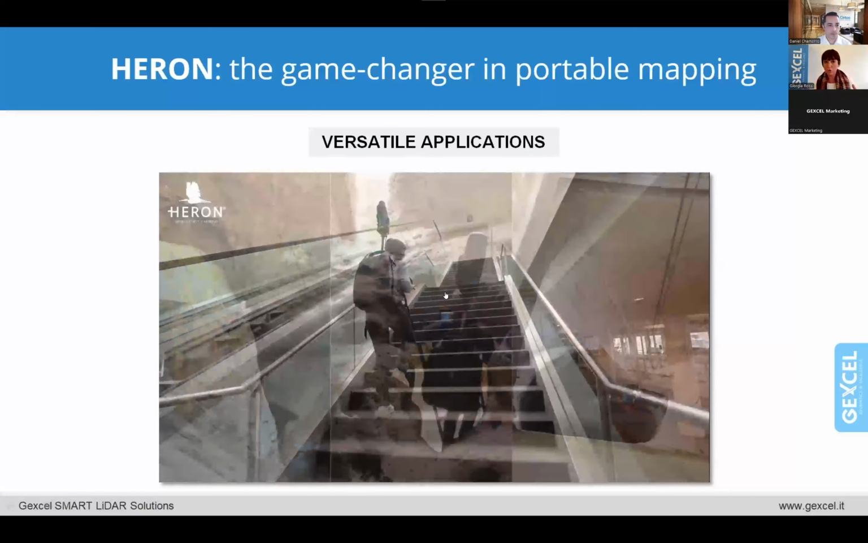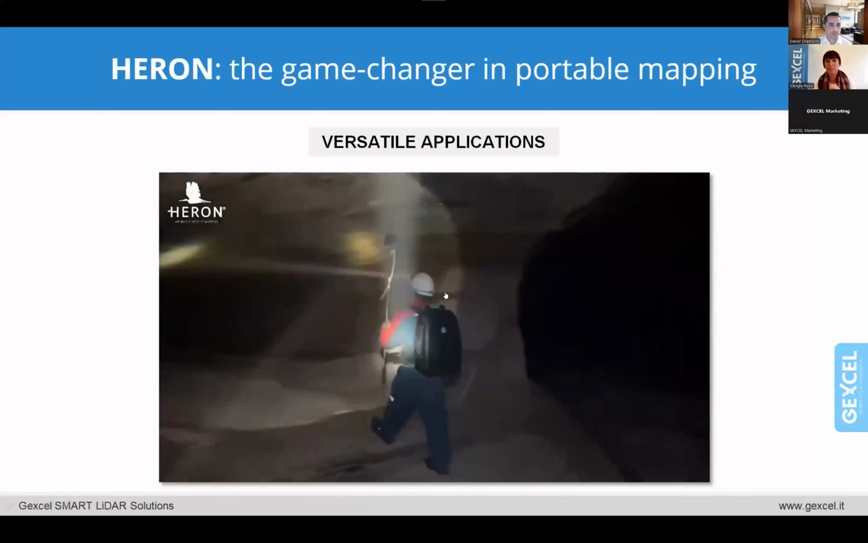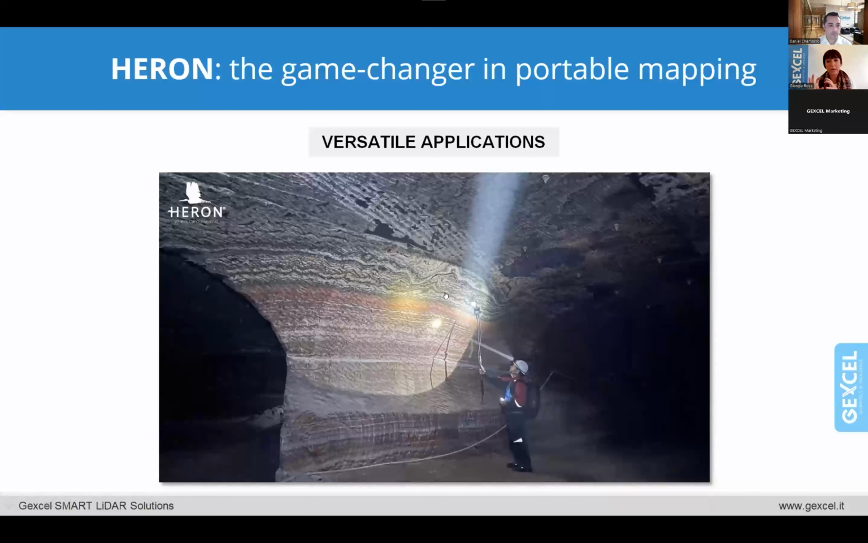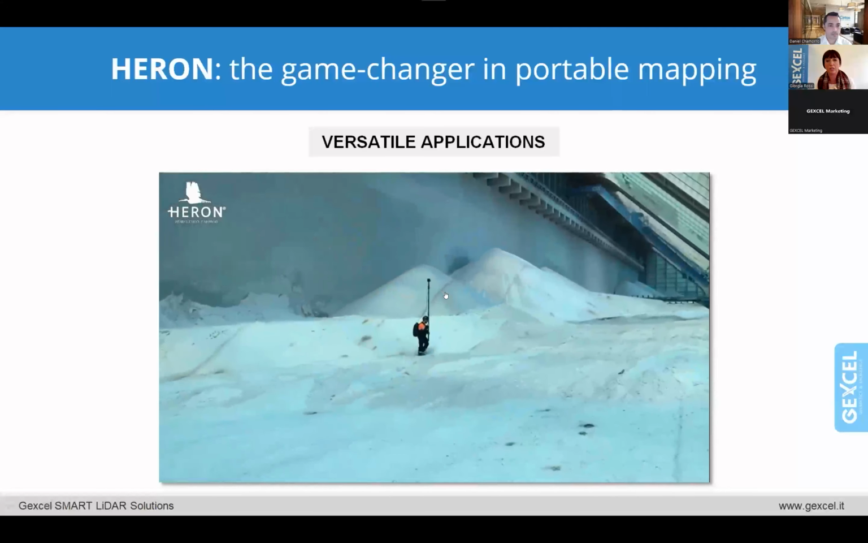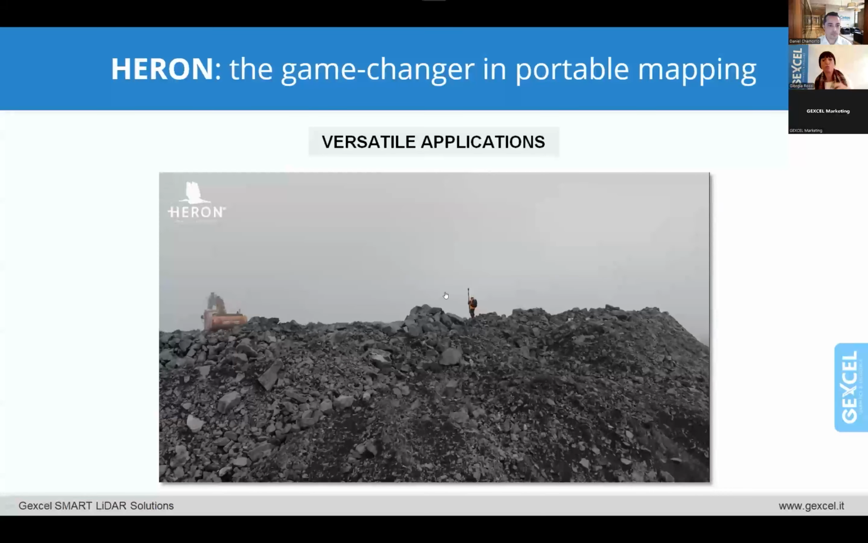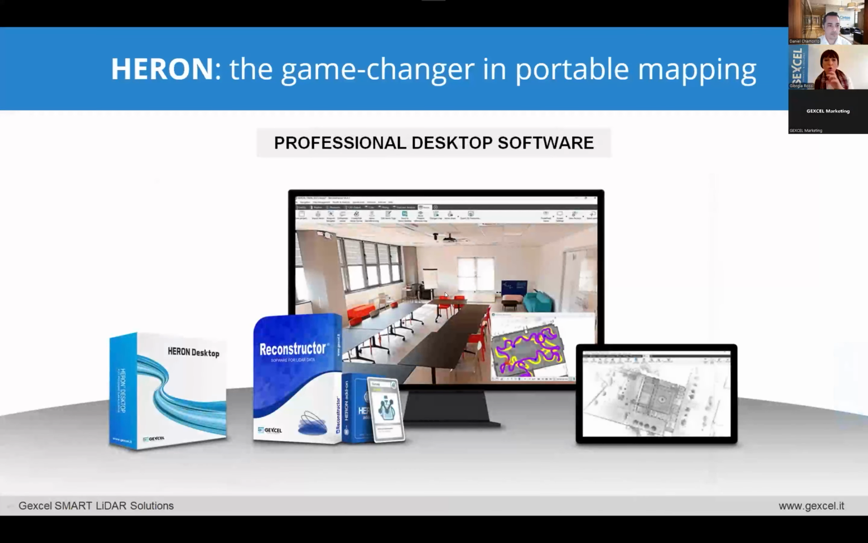It supports the usage of control points, and I will open a parenthesis on this later. It is used in underground applications and stockpiles. You see this telescopic pole that can reach up to 6 meters, so you can really go almost everywhere.